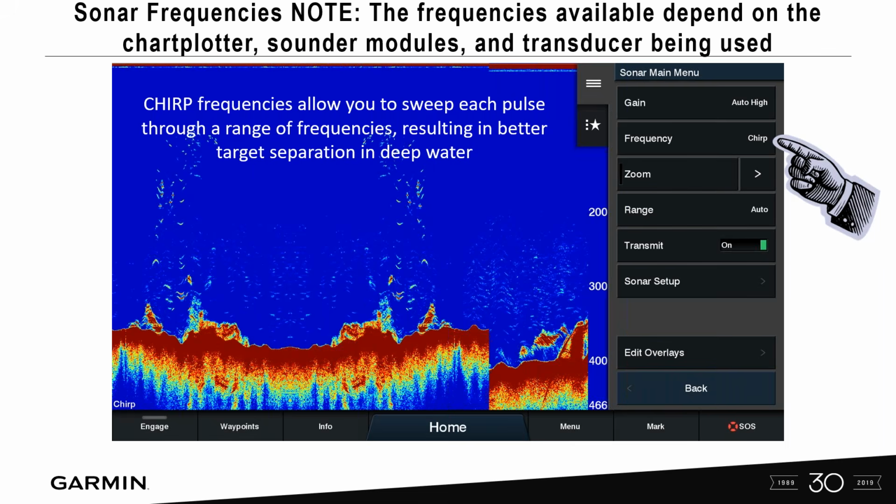And when you do that, you get a lot of really, really good information on the screen. While chirping, you can target separate much better. So most people are going to keep their unit in the chirp setting, and that's going to work for the majority of people out there.